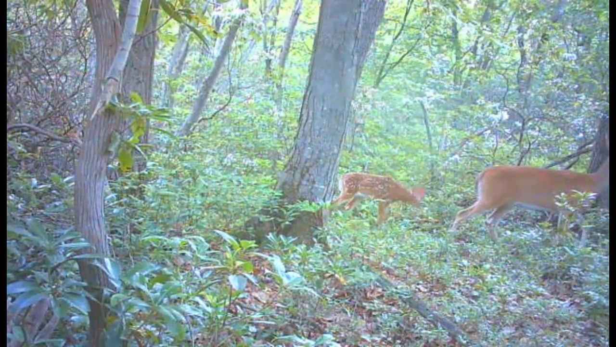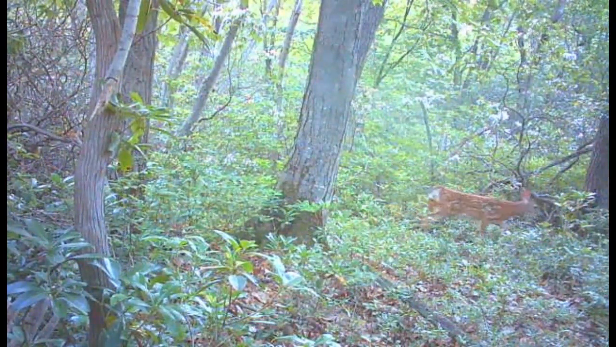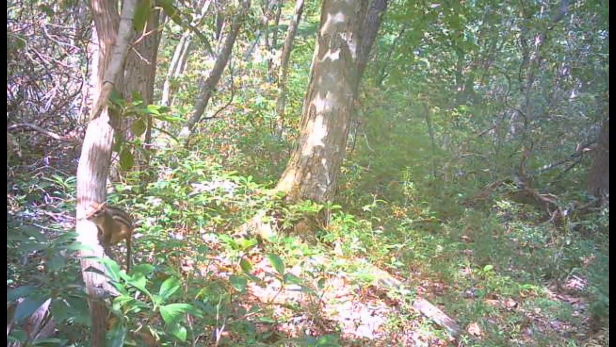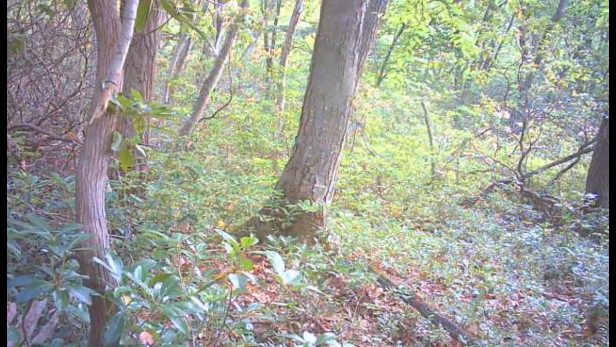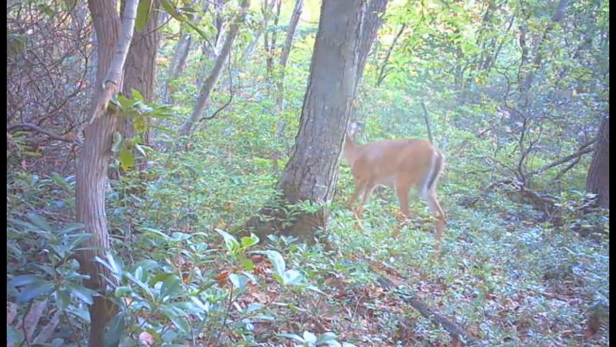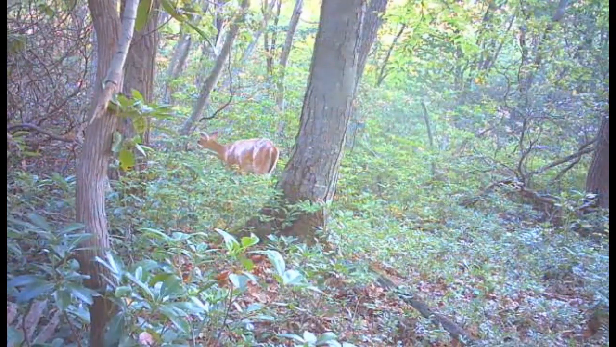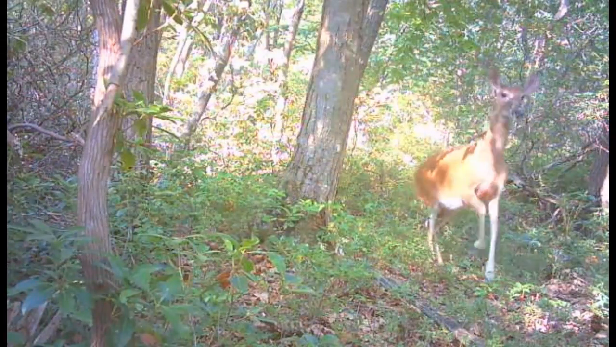Just head on up through the trail, up towards the opening behind the cabin. I got a chipmunk on the mountain laurel here beside the camera. And another appearance from the bobcat. Another doe coming down through. So I may still end up putting a tree stand down here in this area at some point.